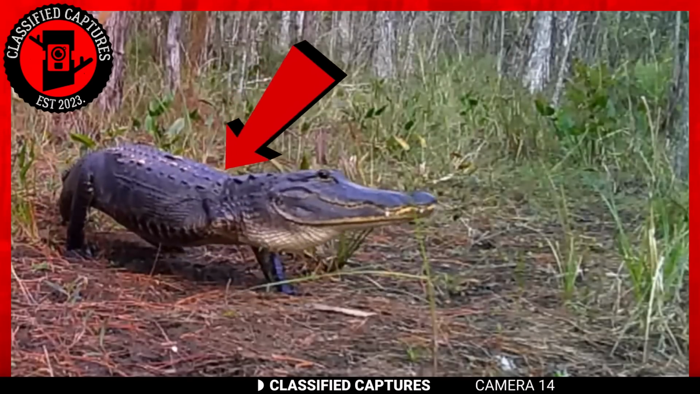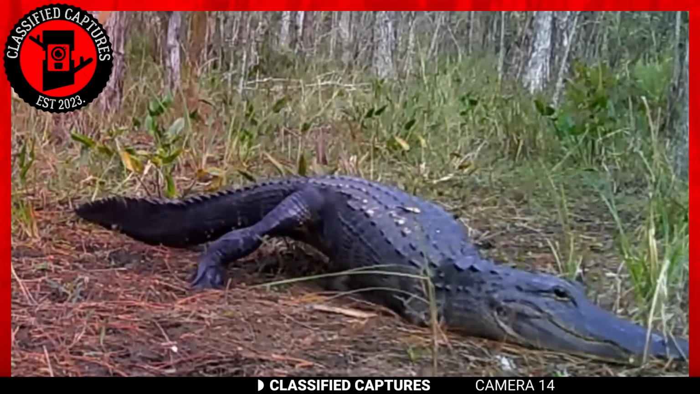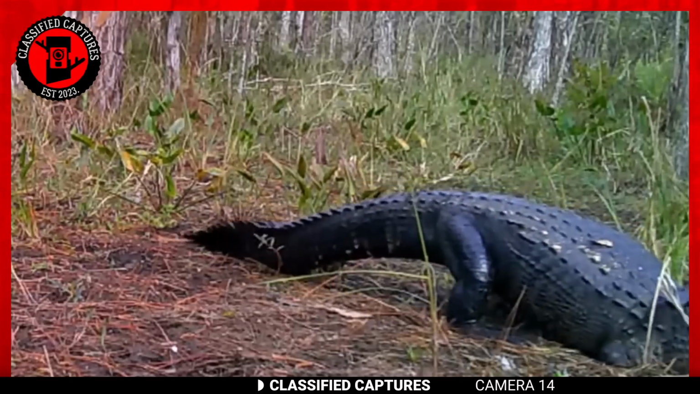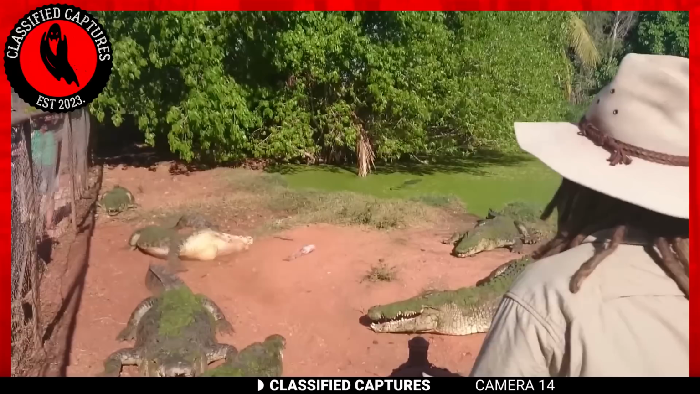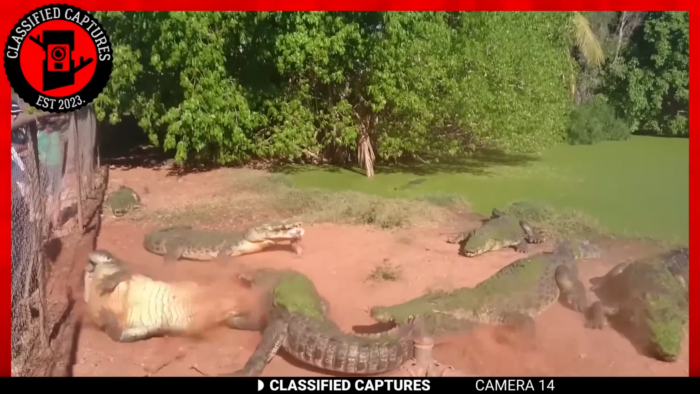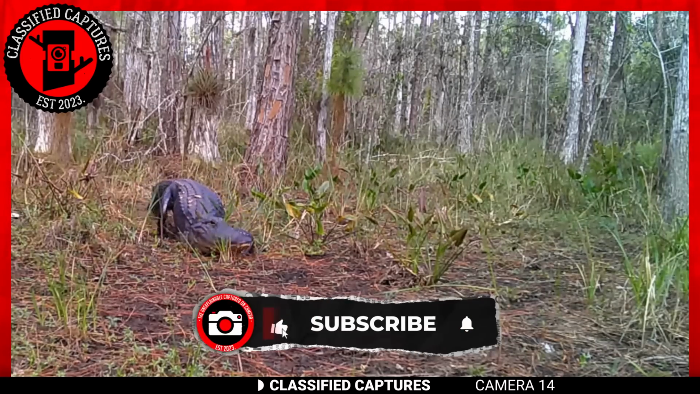The crawling reptile, an alligator, appears to have a limp in its movements. As the animal gets closer, you realize that it's missing its right front leg. Could it have been born this way, or could something have happened to it? Something like what happened to this gator? I will leave the answer to your imagination.